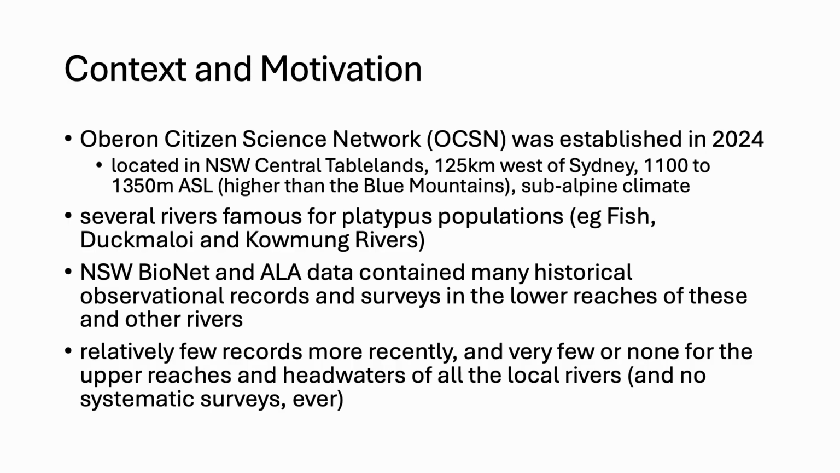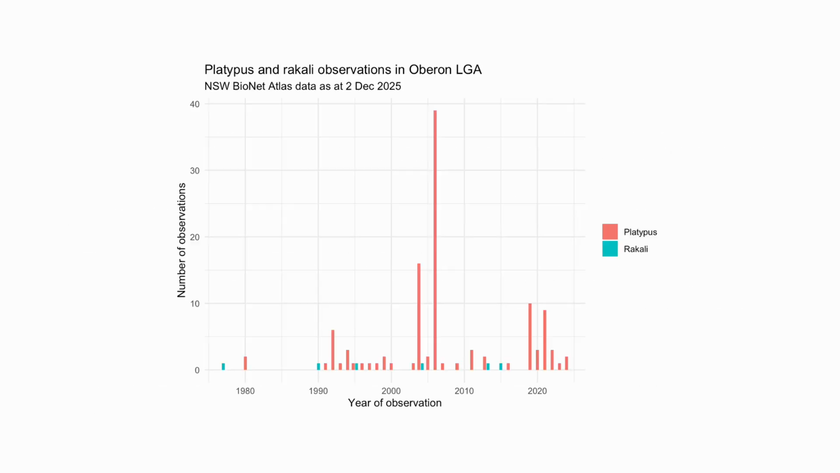And in particular, there are very few or no records for upper reaches or headwaters of any of these local rivers. And it appears there have been no systematic surveys of those headwaters or upper reaches at any time.